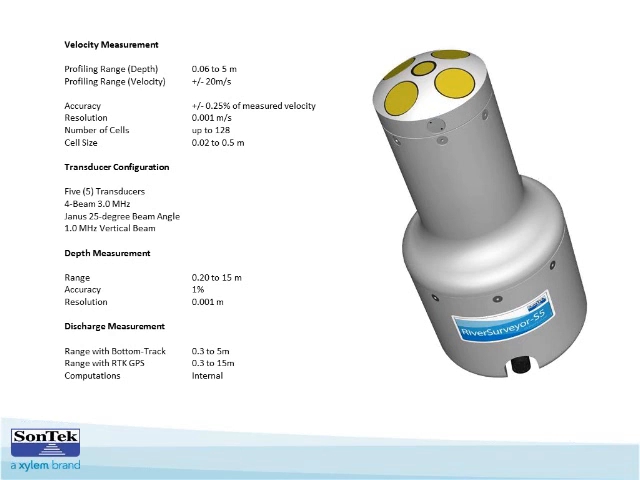The S5 uses four 3 megahertz transducers, and the vertical beam is a 1 megahertz. When using the bottom track as a reference, the S5 can calculate discharge down to 5 meters. And when using our RTK GPS system, the S5 can provide discharge down to 15 meters. And all discharge calculations are done internally.